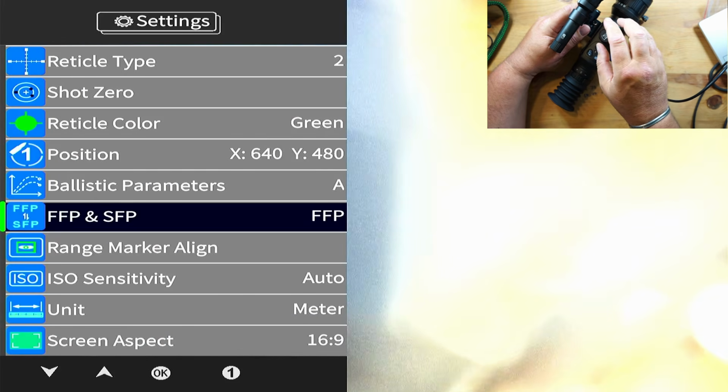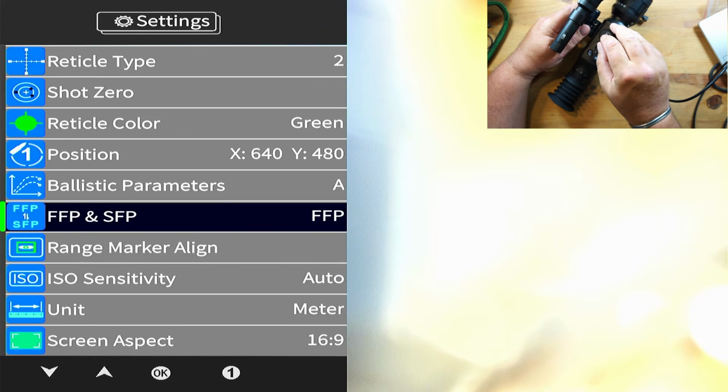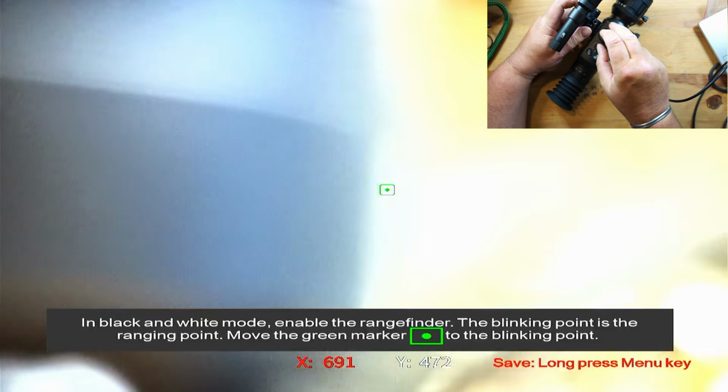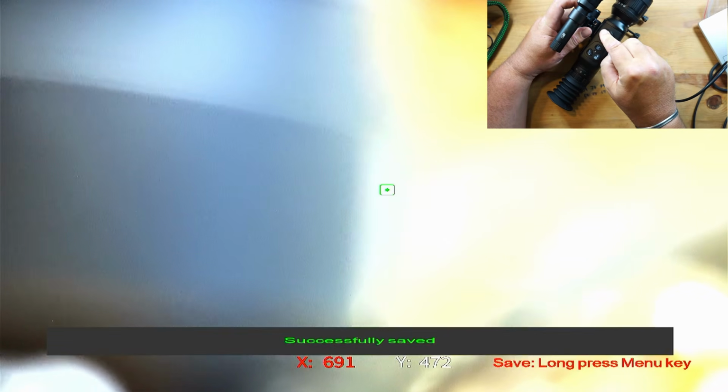So we can have first focal plane or the other one. And change that. I'll leave it as that. Range marker align. So that's your range marker. You've obviously got to go through a process for that. I won't do that in this part.